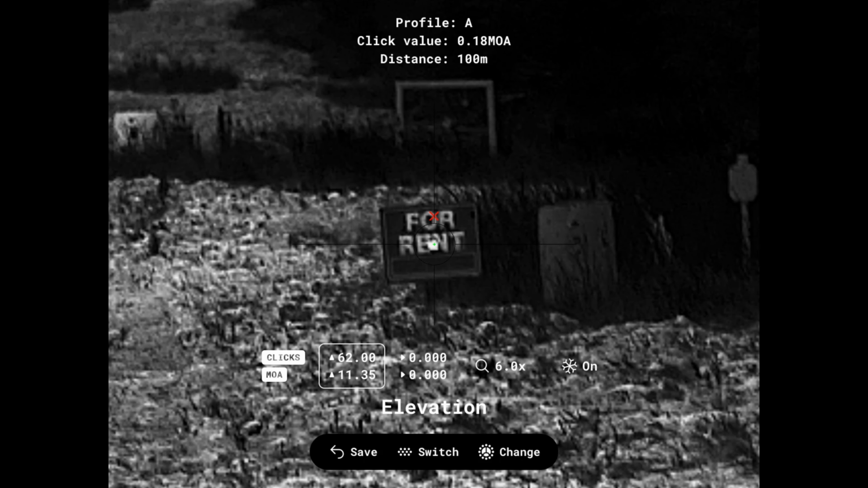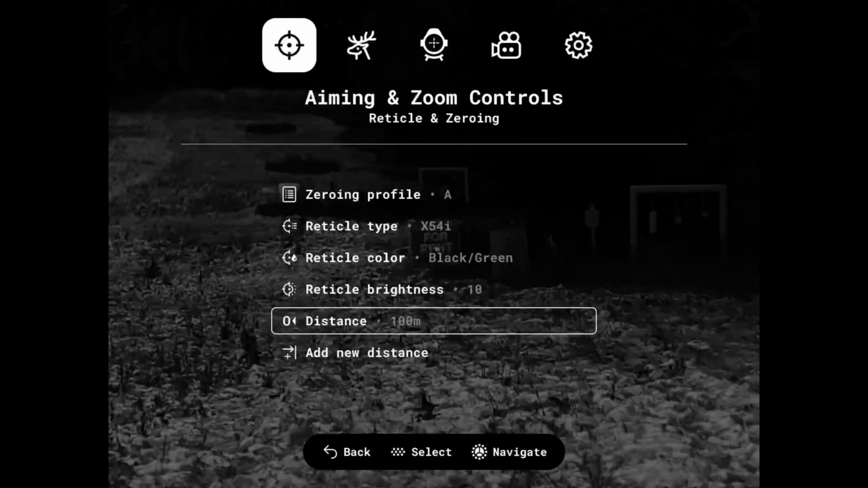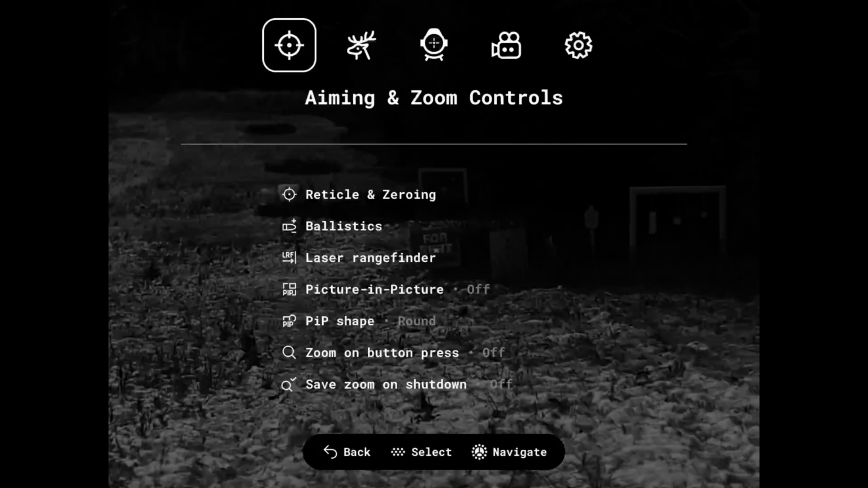Now we're going to click our menu button again, switch over to our windage, which is our x-axis, and then we're going to spin our navigation wheel all the way over to where that piece of flashing tape is. About right there. So now that we have that set, we can hit the back arrow and it will save it. So now we are ready to take our second shot.